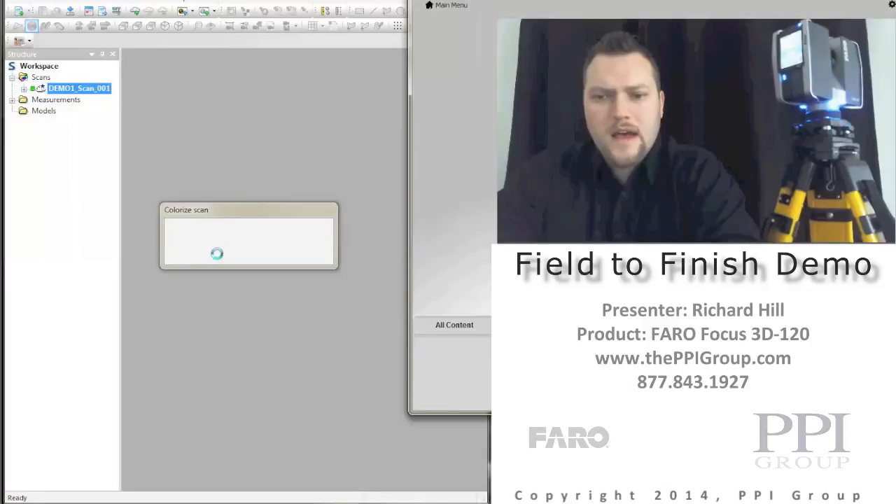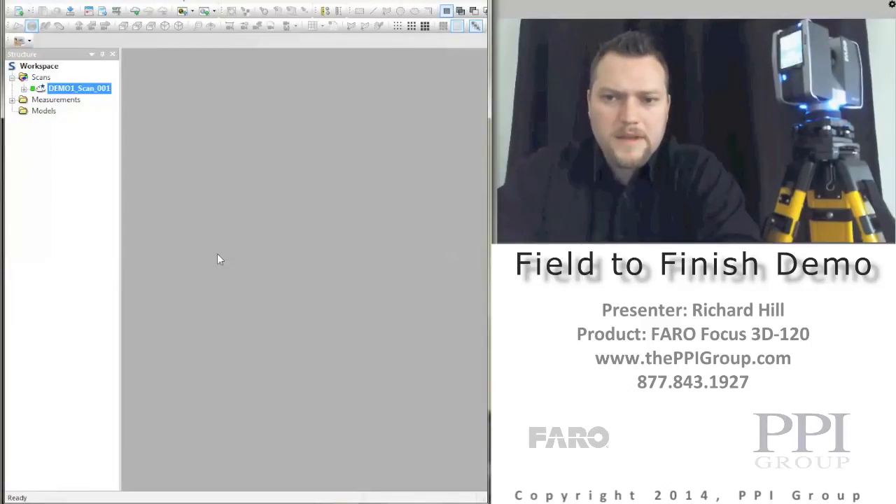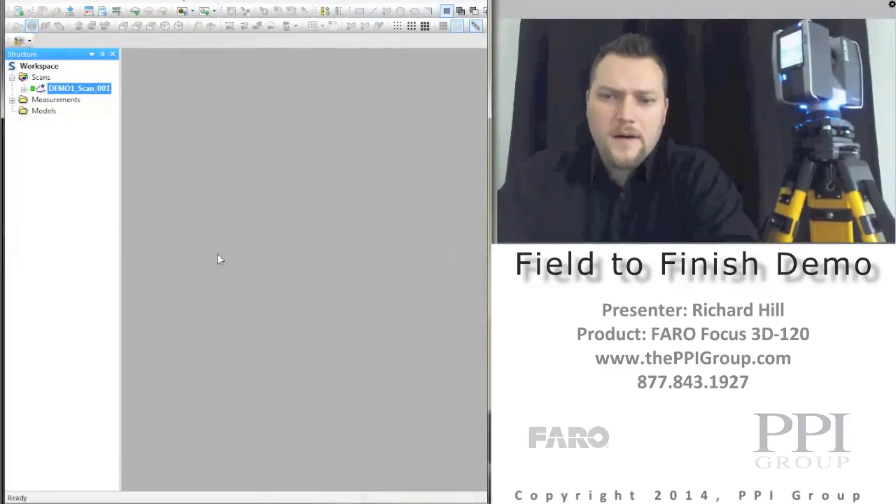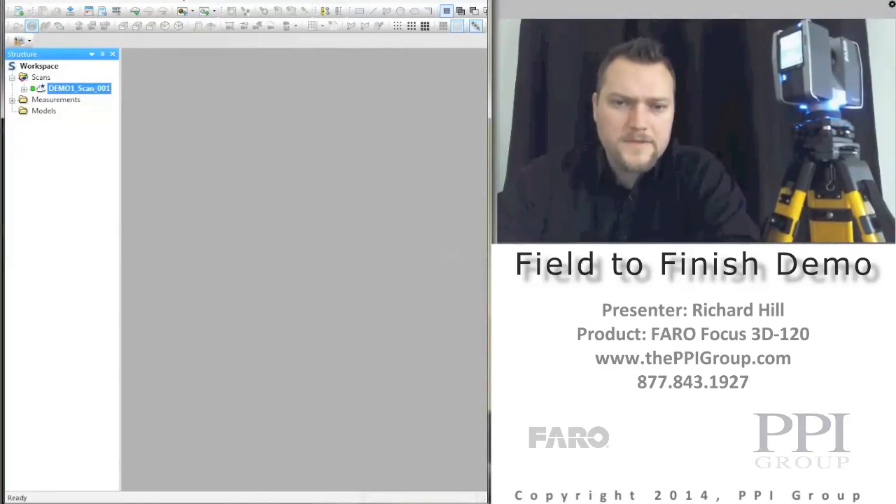So in essence, you will have a long list of about 3 million points that have XYZ coordinates, an intensity value, and an RGB value. So you'll have 7 different fields for all 3 million points. So it's very, very powerful with that. It looks like it may be done.